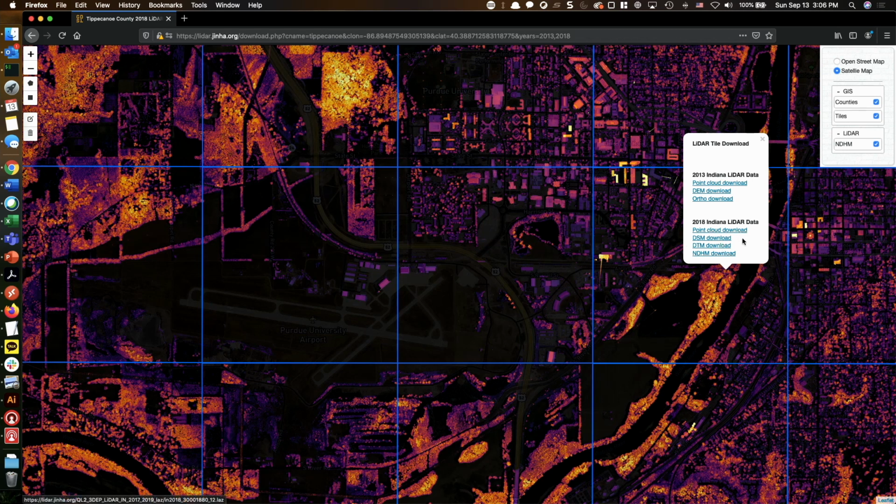These are the two data products initially provided by USGS, but my research group also generated higher level products such as the digital surface model and the normalized digital height model as well. And you can download this specific data product from this link as well.